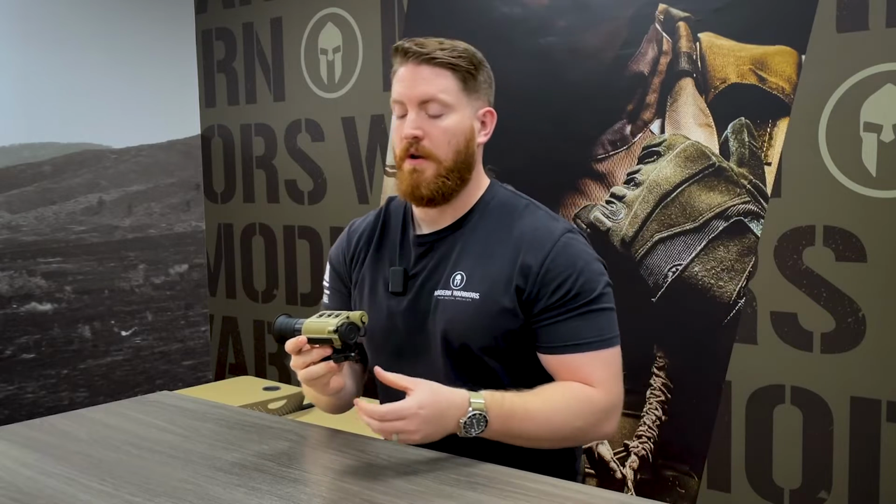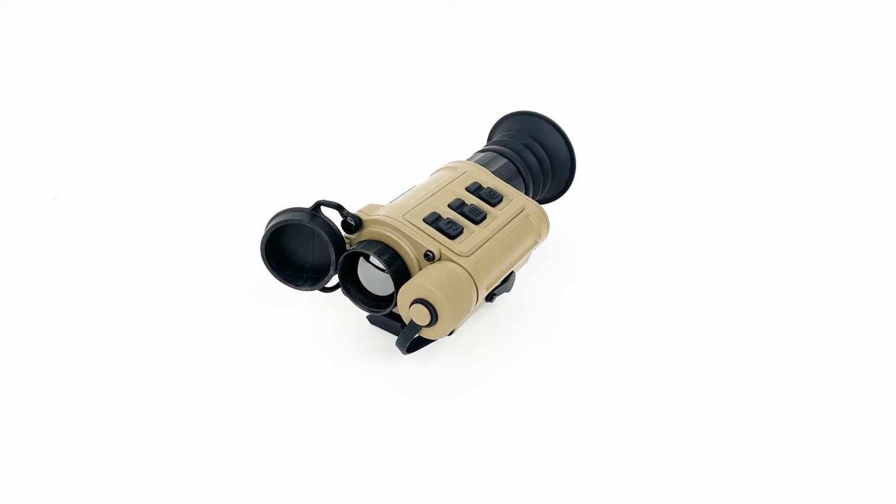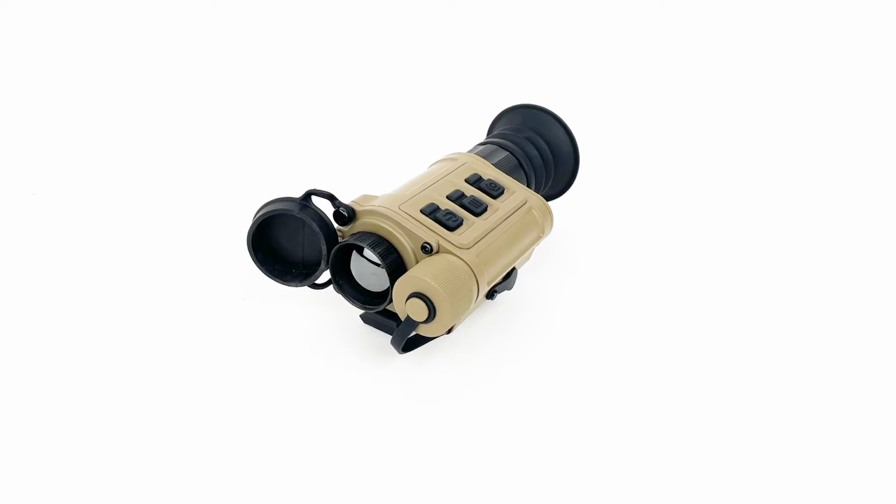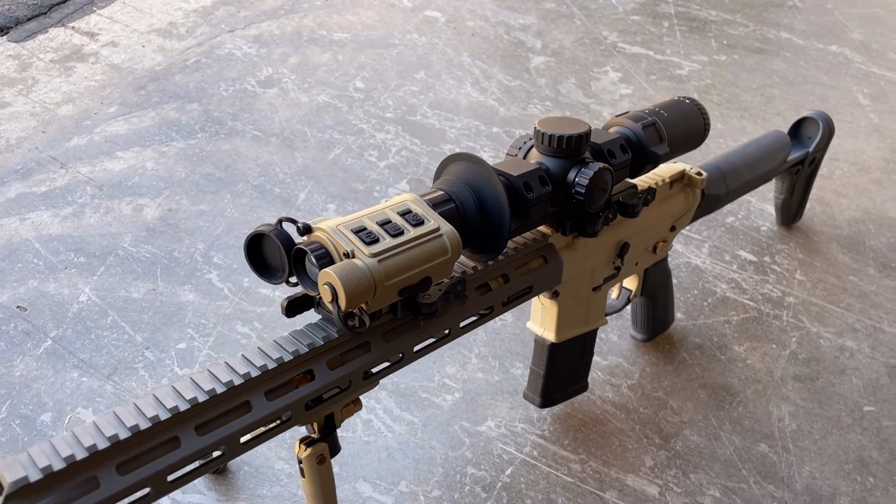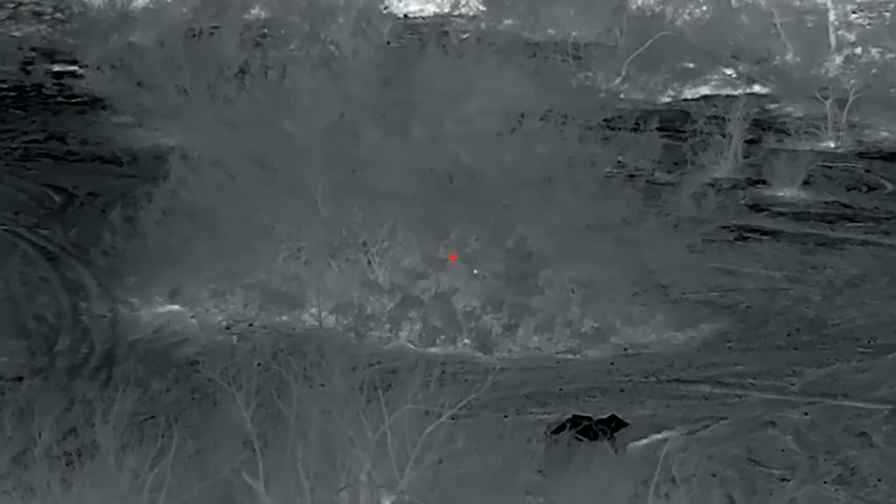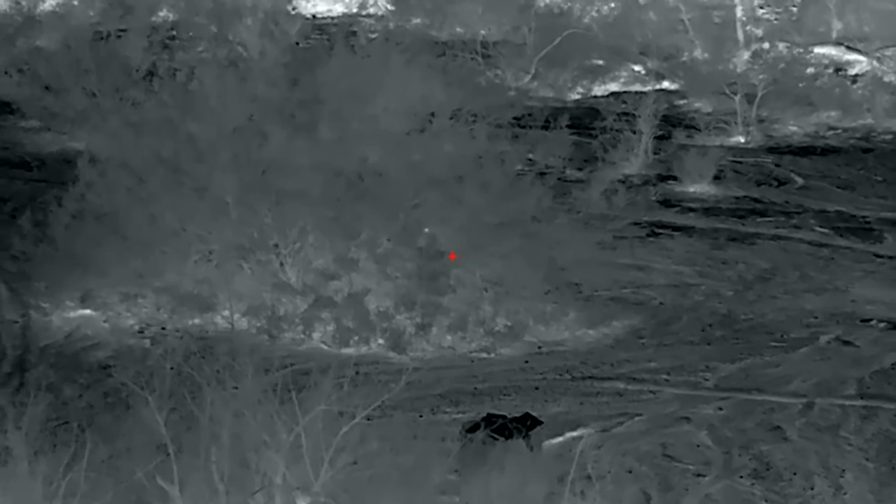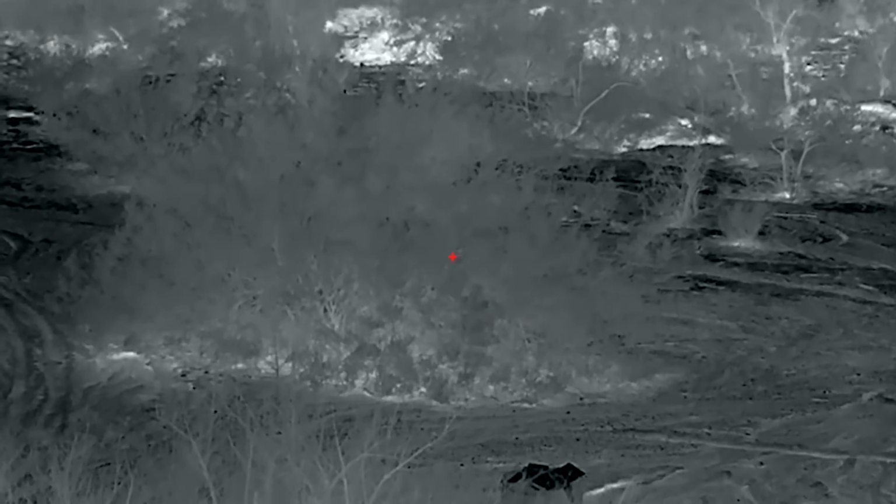And as I mentioned before, the benefits of owning a device like this are many. Whether you want to mount it to the front of a rifle to be used in conjunction with your existing scope or optic, or use it as a handheld device purely for spotting applications, or use it as a standalone option on your weapon system, you're able to do so as well. And the final option, obviously, is that you can mount it to a helmet if you choose to do so.